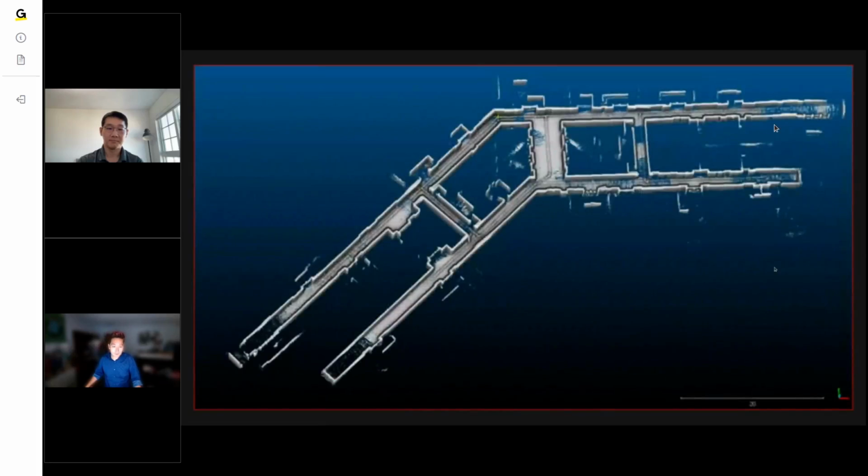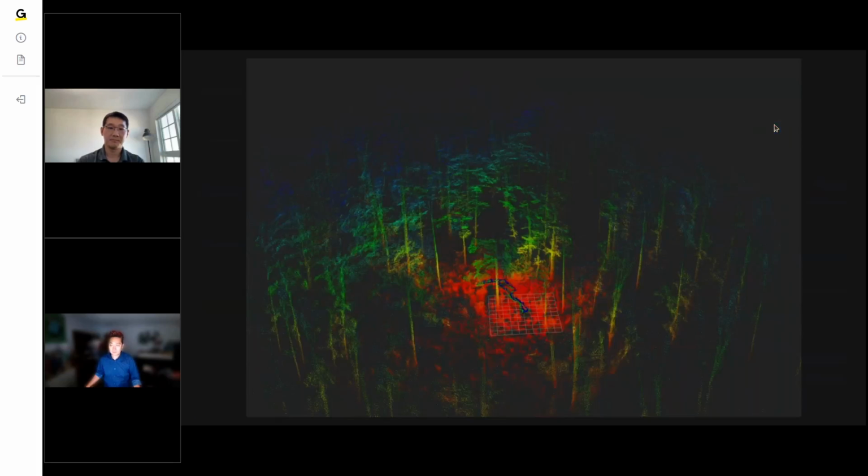Here's an office with long corridors, which can be a very challenging environment, especially because with a small space, you're going to get a lot of multipath signals back and a lot of noise. So our software is able to mitigate some of these types of effects.